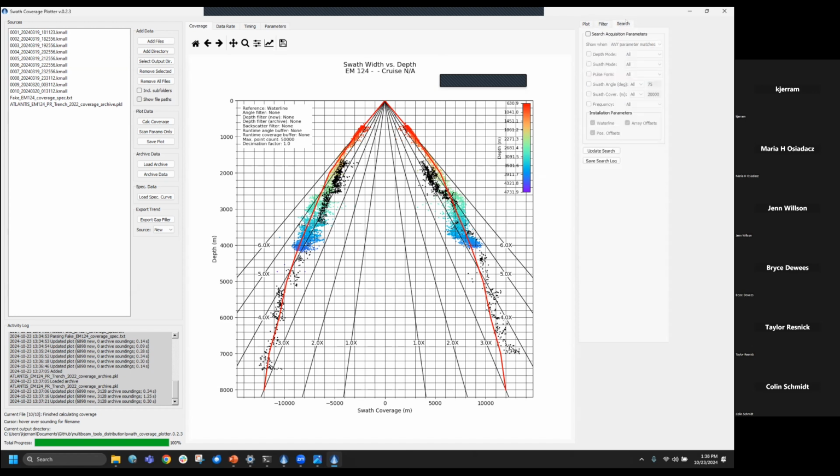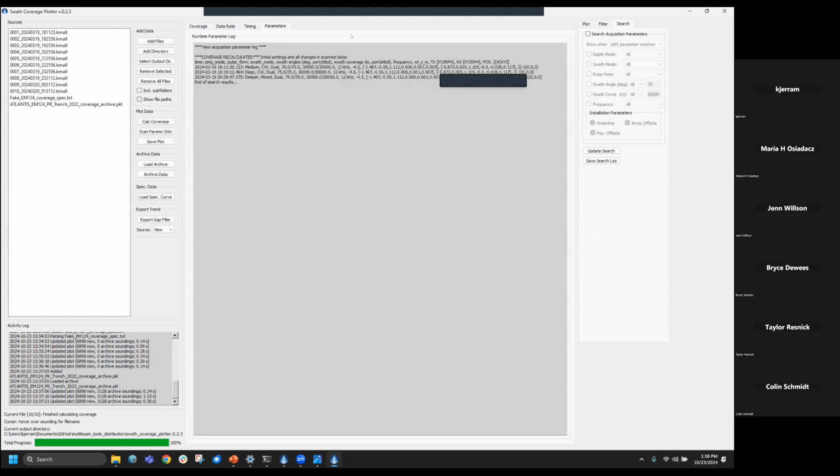I do want to highlight too that as the plotter scans each file, it pulls out installation and runtime parameters as well. So we've made that searchable here. For our purposes on the Mac, this was really important to see, okay, if we're getting a report that some system started to do poorly at a certain depth, we can look back through the runtime parameters and see, was it in auto mode?